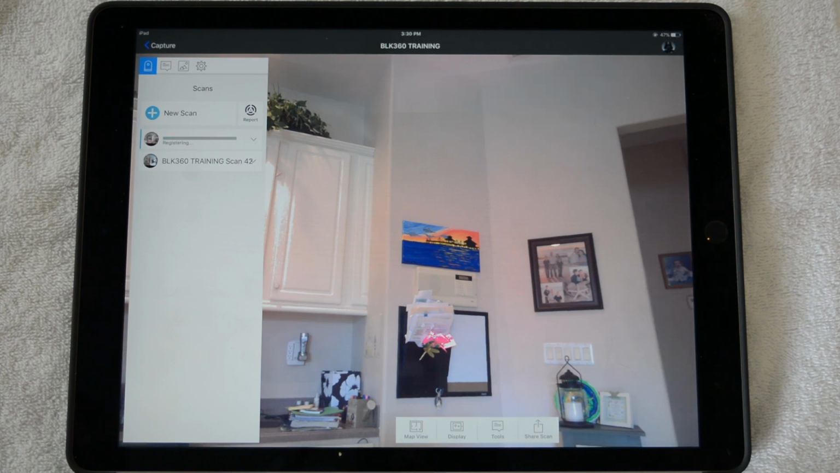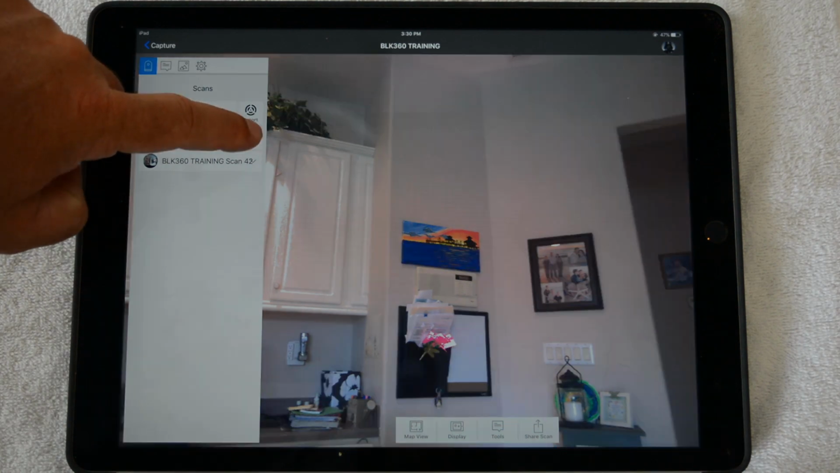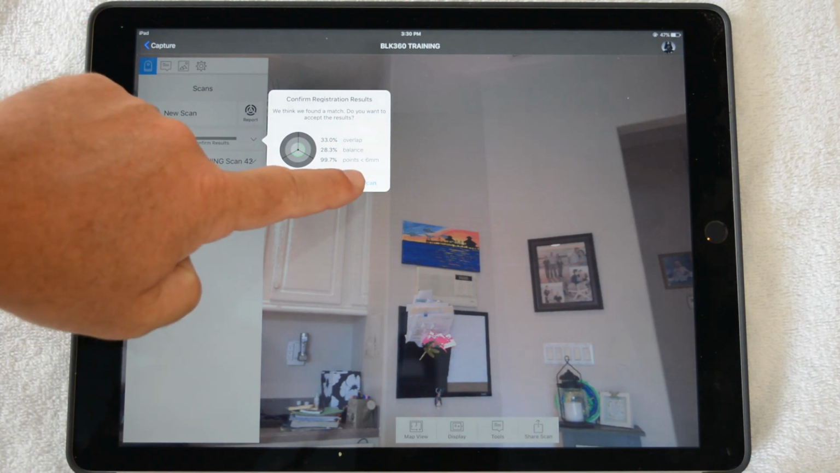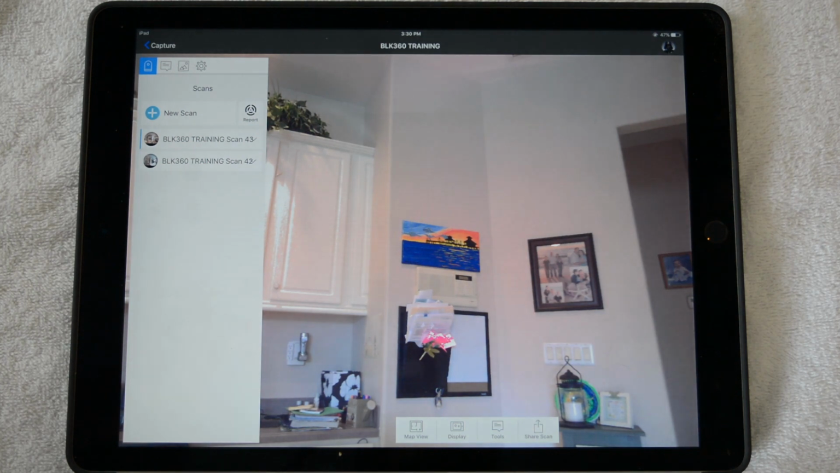Once the second scan has been processed, images corrected, it will begin the registration process of putting together the first and second scan. Once the registration is finished, the app will indicate for you to check the fit results. Go ahead and pick on the down arrow next to the registration scan, and you can look at the statistics of the fit. If it's okay, go ahead, hit Merge Scan, and you are done.